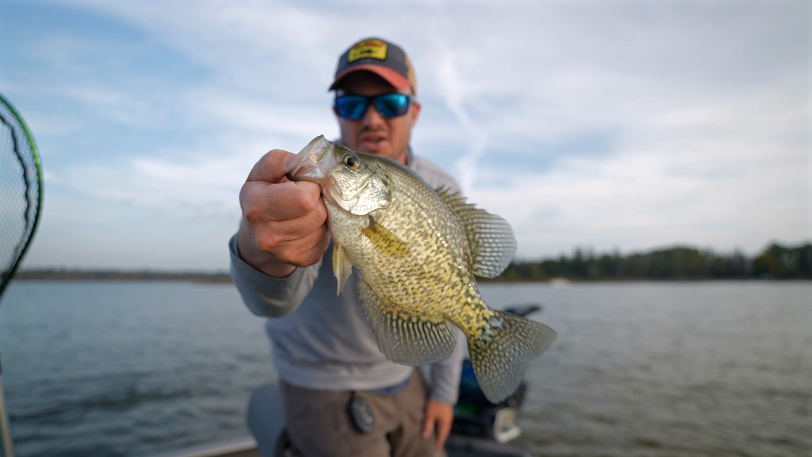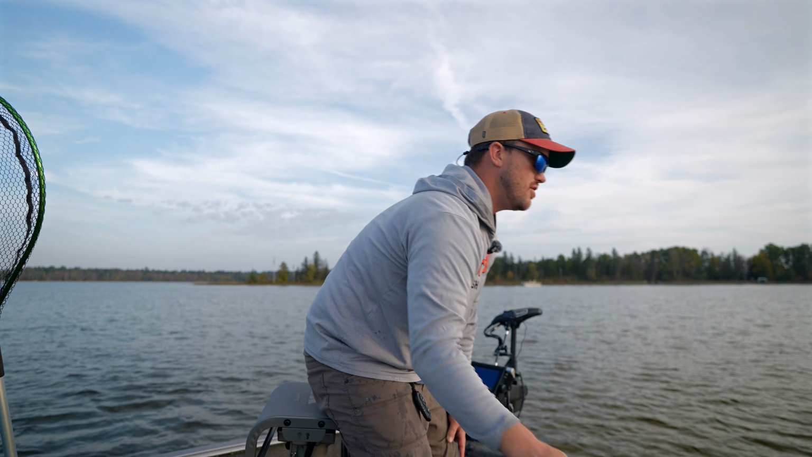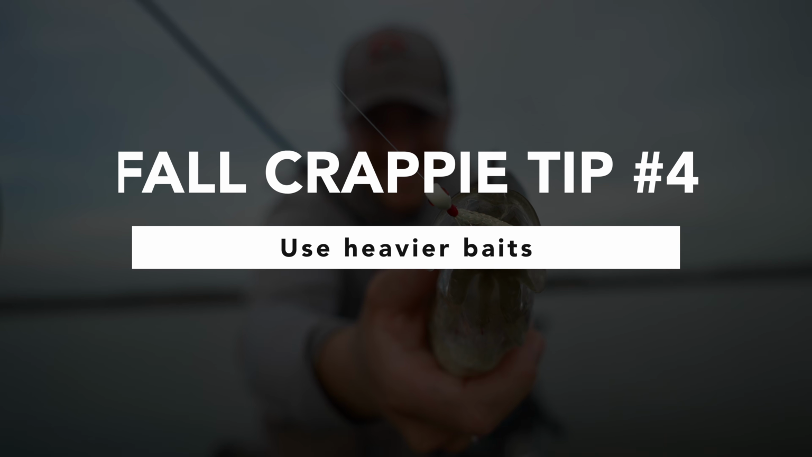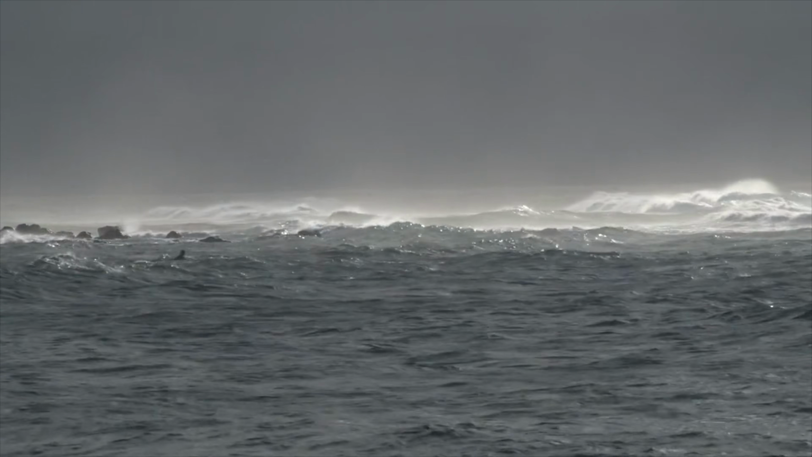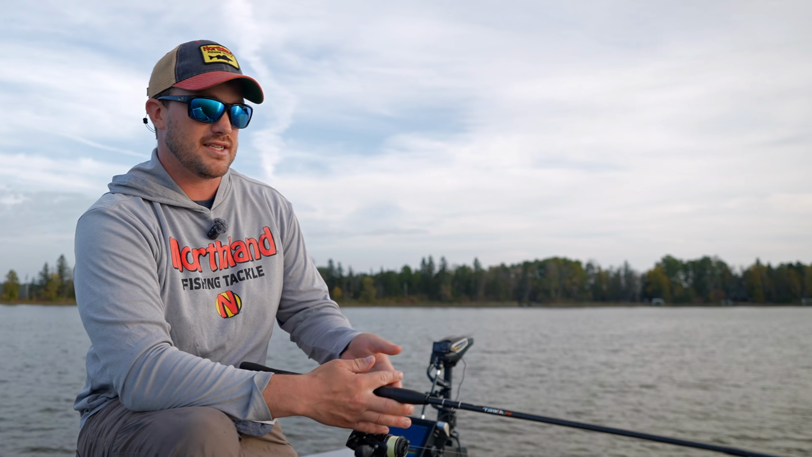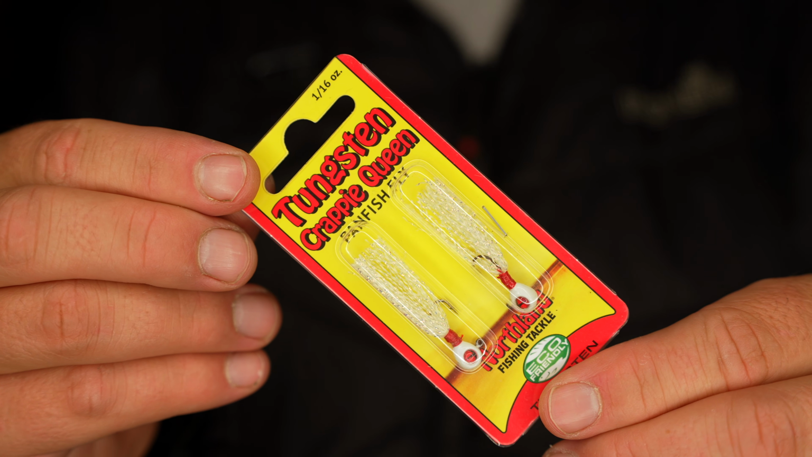So with that being said, we're going to talk through some baits. One of the big things I recommend in the fall is to use bigger, heavier baits, because for whatever reason in the fall, it seems like it can be super windy, and that can help you cut through. Today, it was ripping wind. It's starting to slow down now, but still getting some pretty good gusts. And honestly, if I had gone down to a 16th or 32nd ounce jig, I don't know if I would have gotten to them.